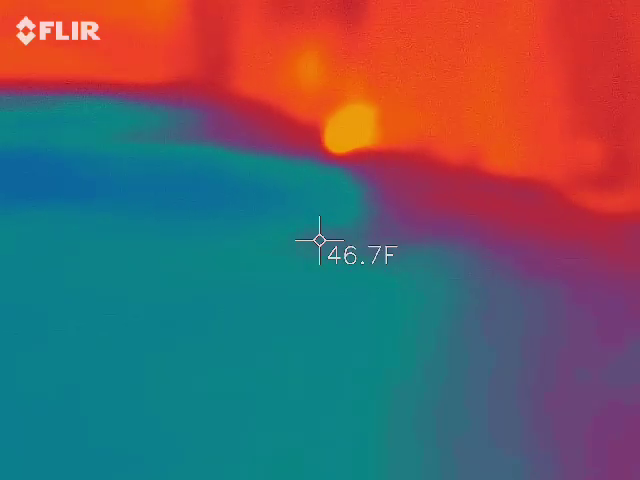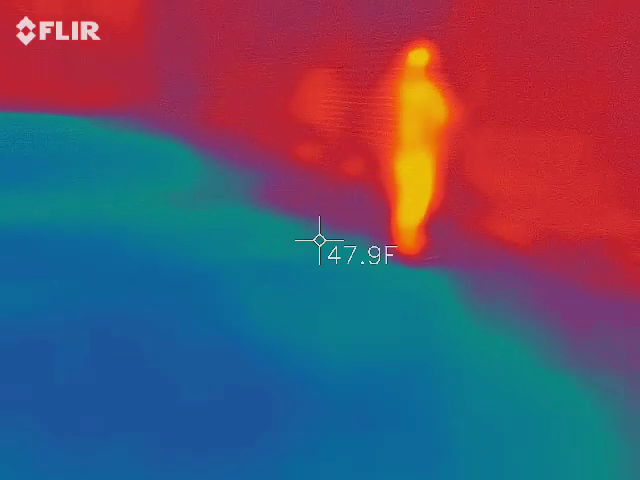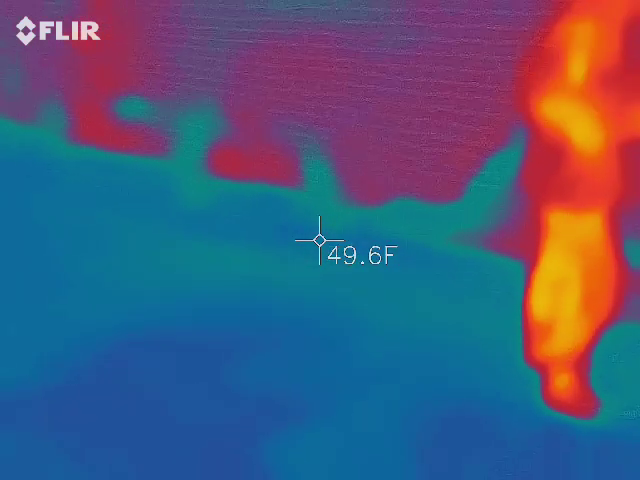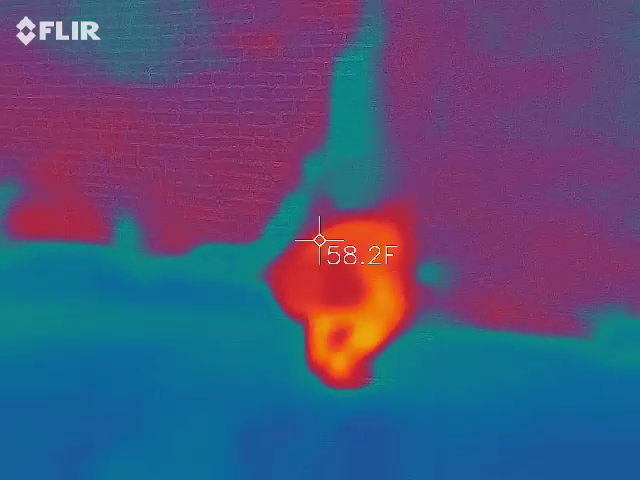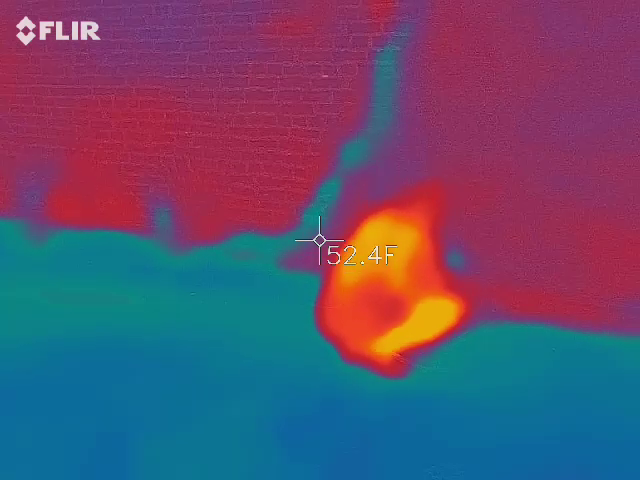Ellie, anything? It went to the second one for like 1 second. Keep searching. It was around here, but I didn't get it again. You see how it just gives us a little blip from time to time? That's what I mean. It's not consistent.